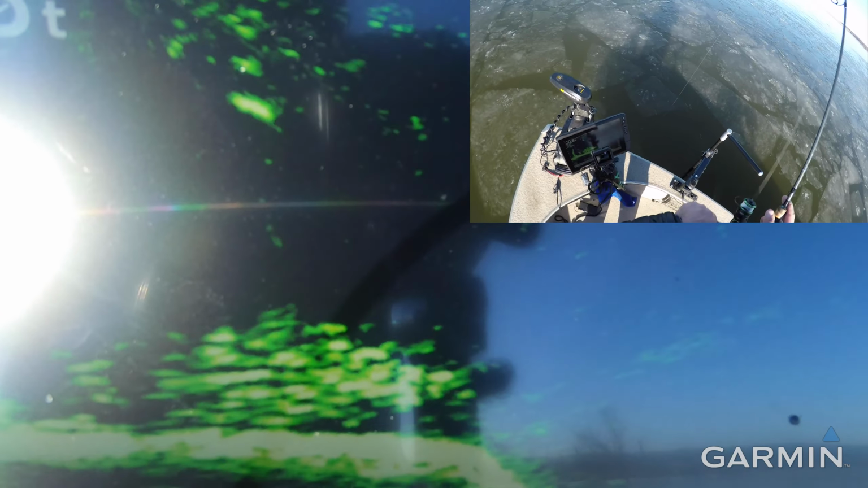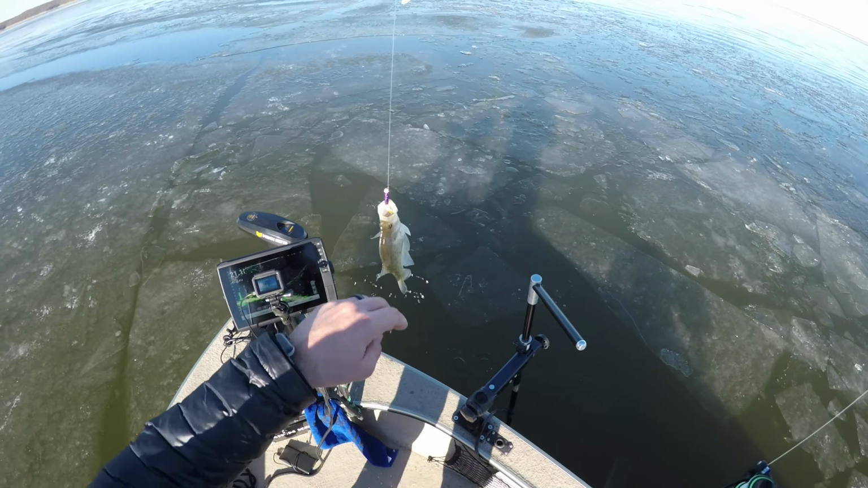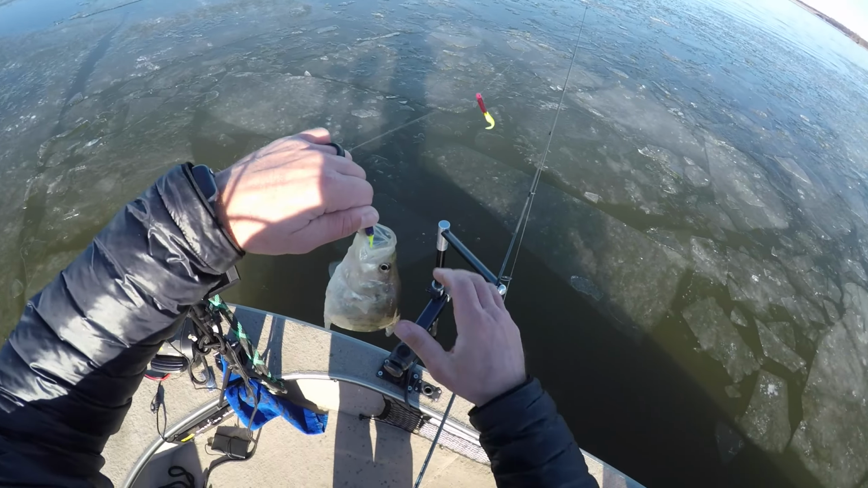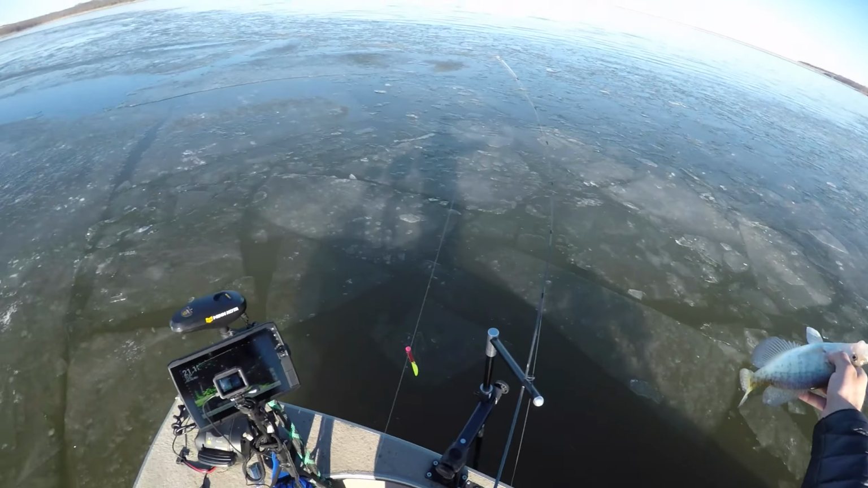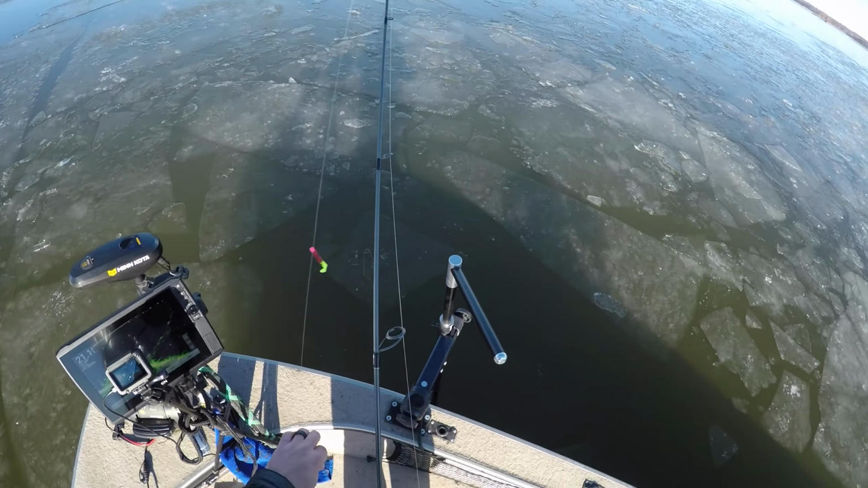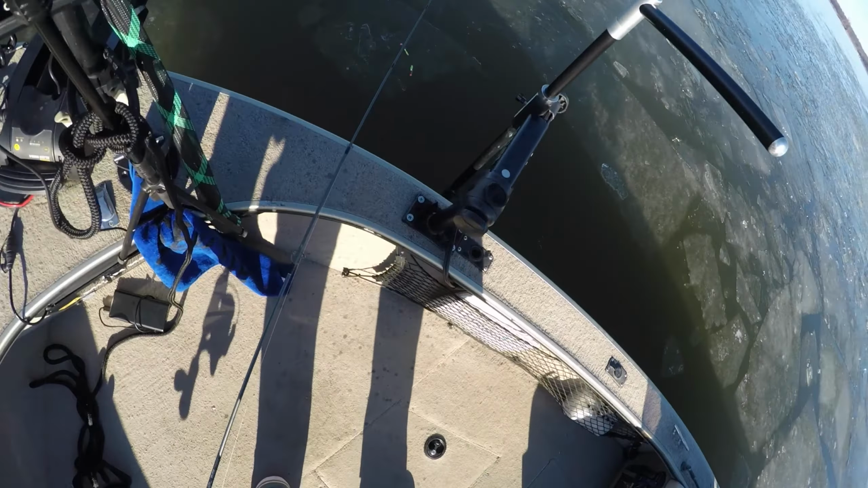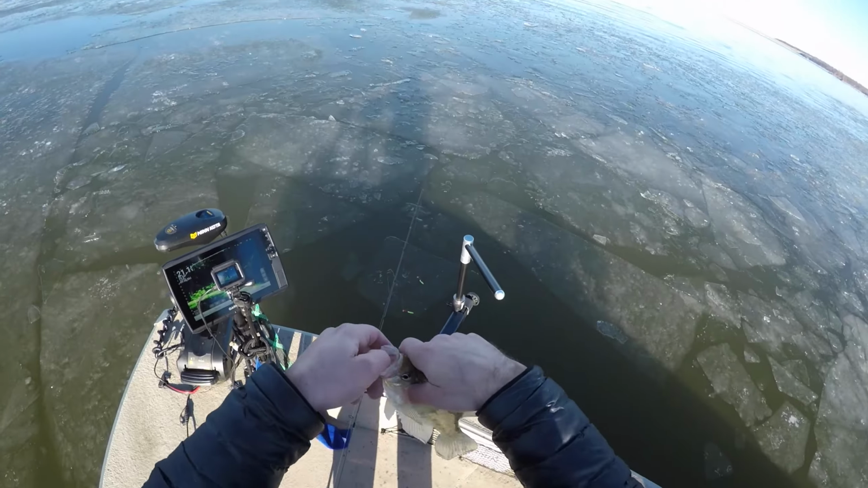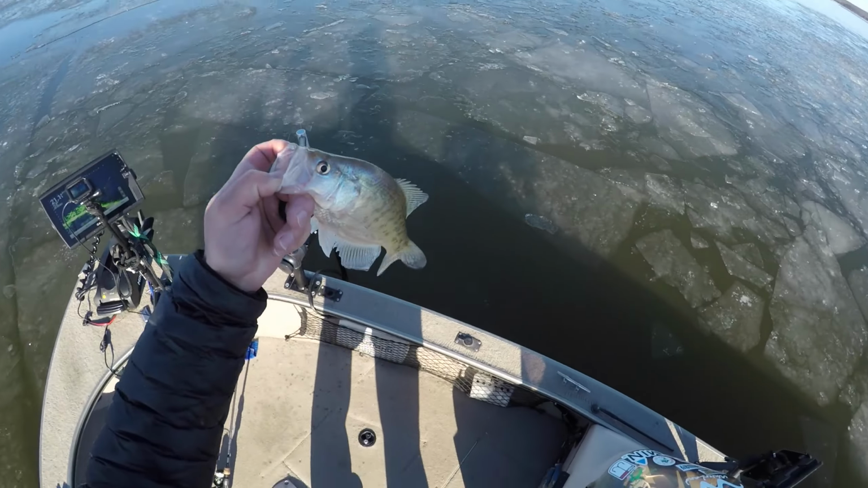Got one. Sank it down into the school, and that will be our last and final keeper for dinner tonight in the ice field, still encased in ice. It's gonna be tough for me to fish this spot tomorrow morning if none of this ice blows out, but that's all right. We got plenty of spots, so that'll be our last dinner fish, and send you guys off and get out of here.